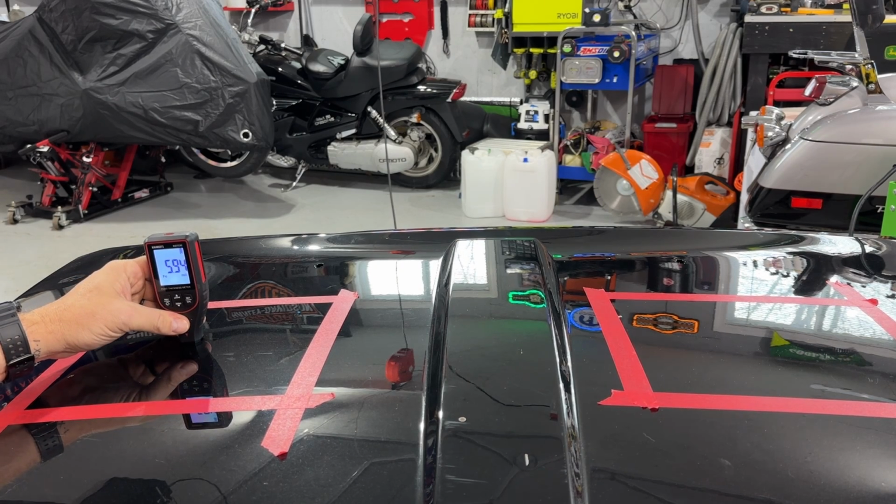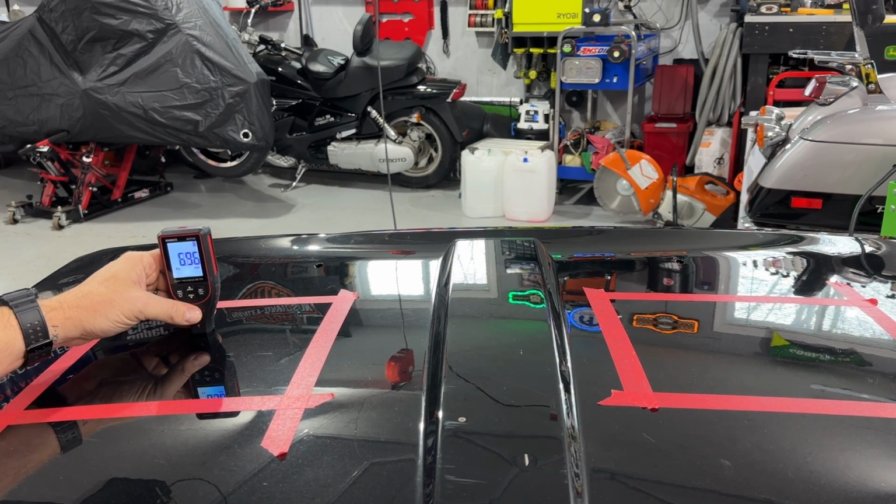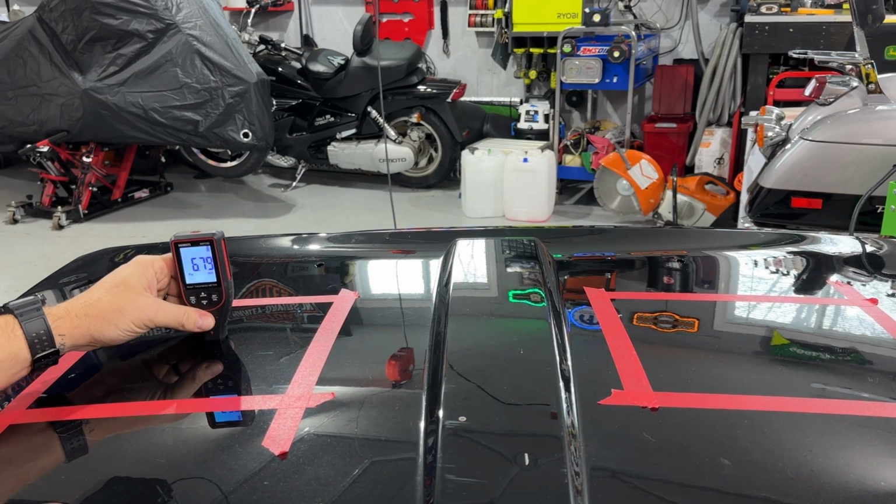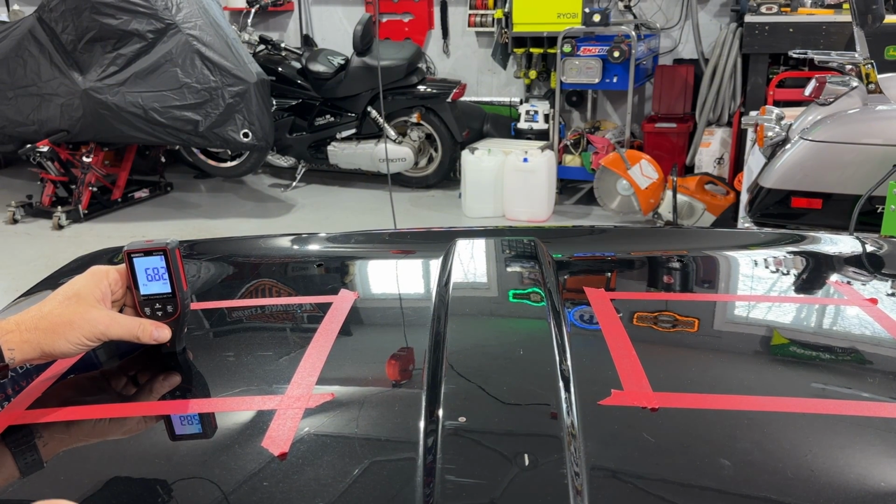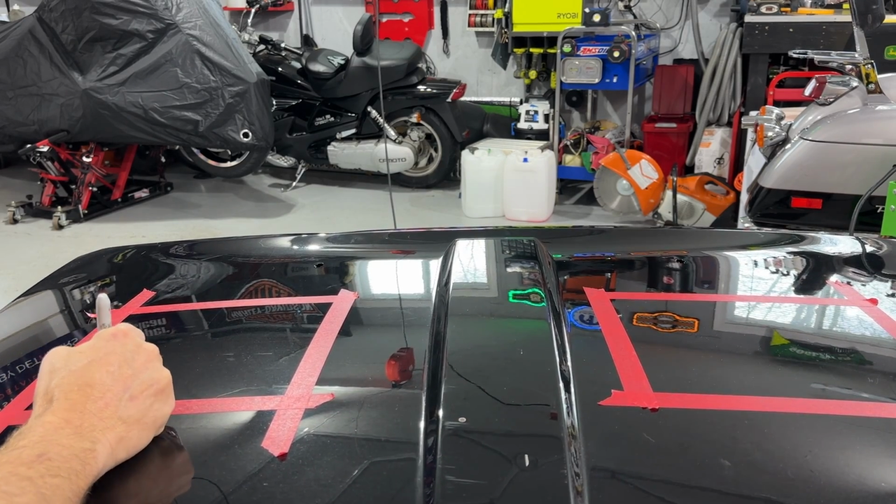Let's check it twice in the middle. 6.9, 7.0. I'm trying to get an average because that's where I'm going to try to keep the pad, right in the middle. 6.7, 6.6, 6.8. So I would say our average is about 6.8 mils. And I'm going to start it right there.